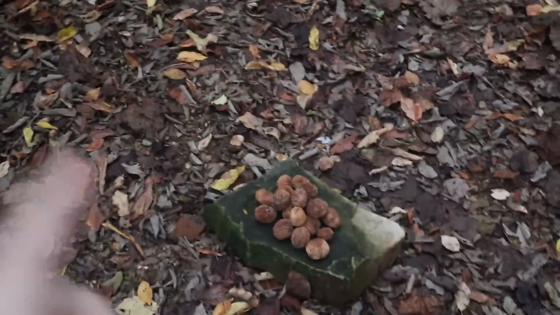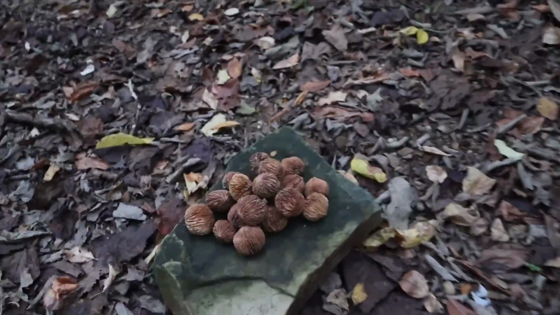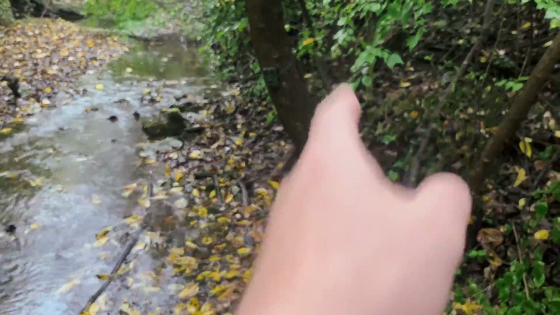All right, before I check the camera again, I'm gonna leave these out here for 10 days or until they're all gone. I have a feeling they're not gonna last 10 days, but I'll keep checking out here every once in a while to see if there's any left. And we wait some more. It's been 5 days, so I'm checking in on the walnuts. Let's see if the camera caught anything interesting.